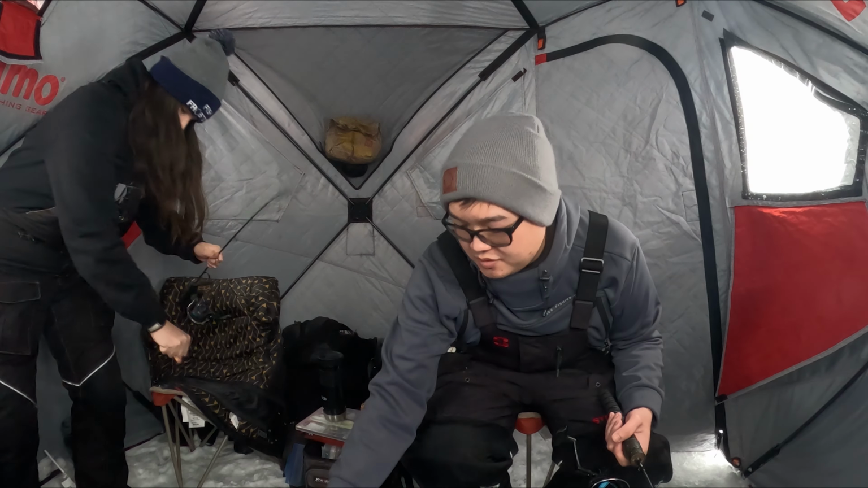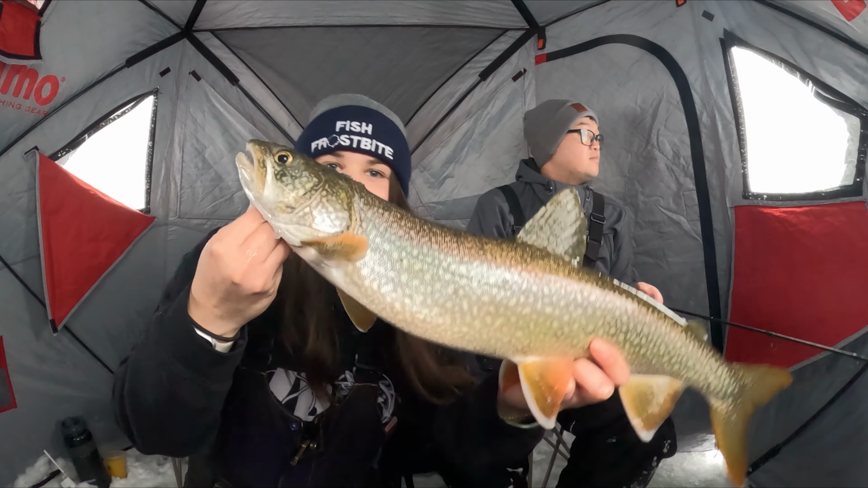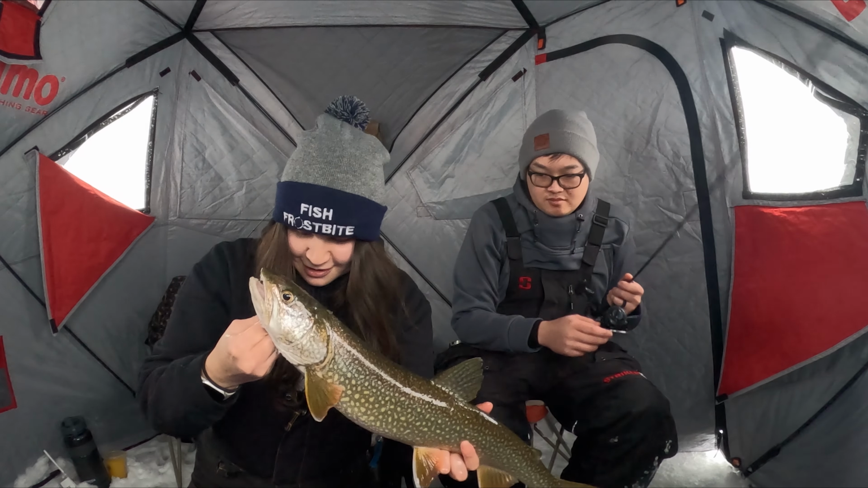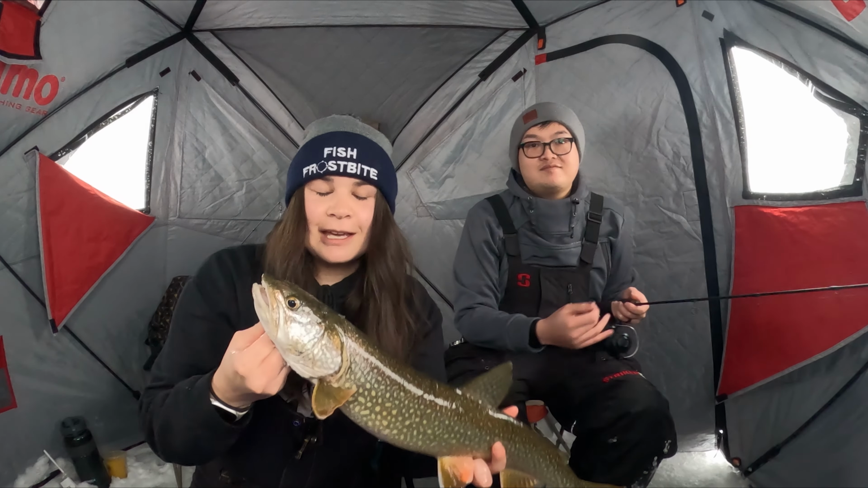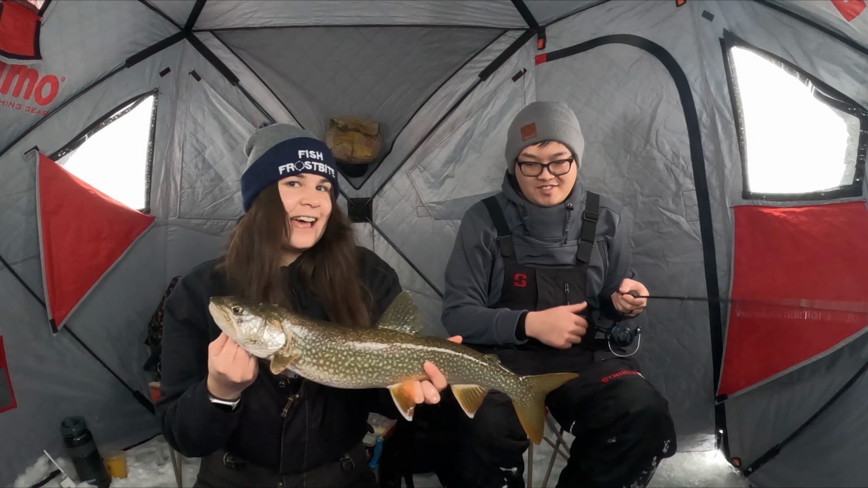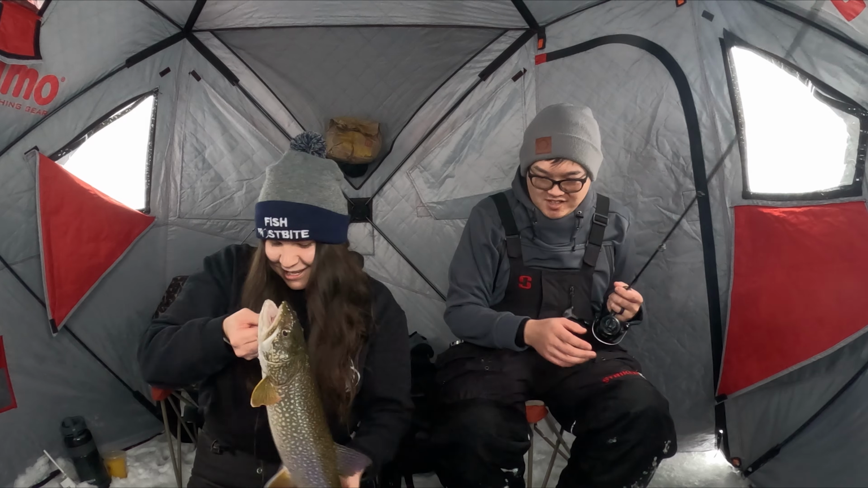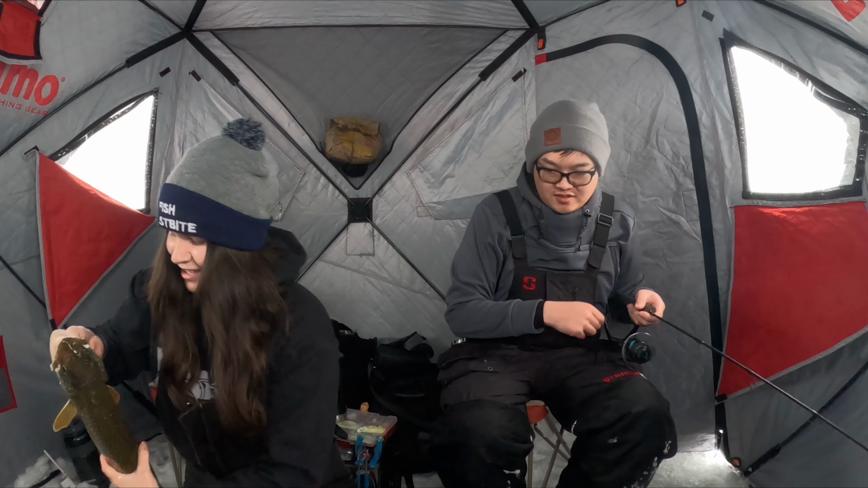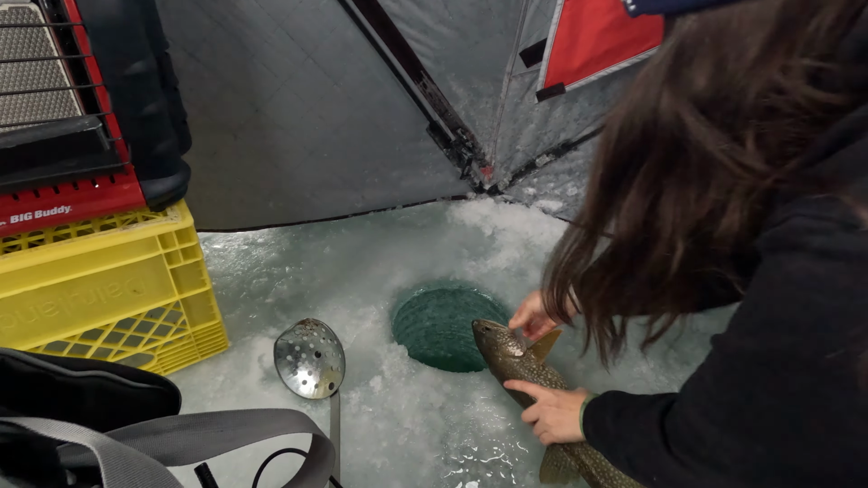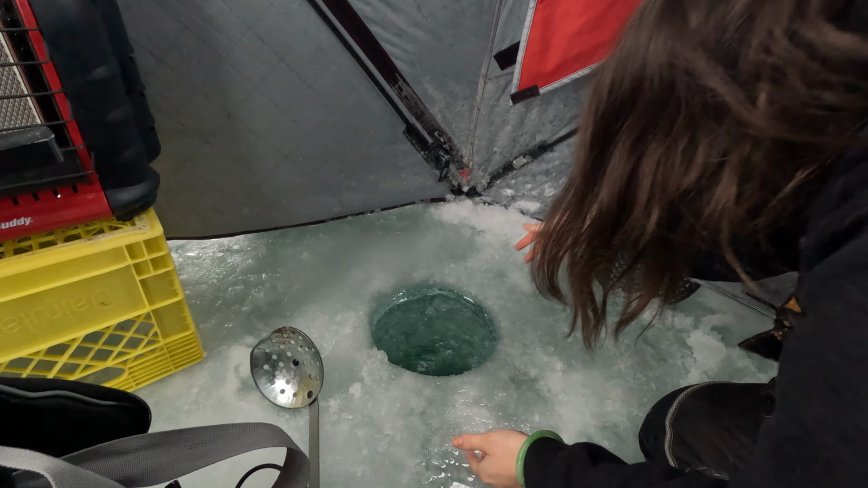Look at that. Oh, it's a little one. Got another little skinny laker. It came in super duper fast. It bit me. I missed it. It went for Vincent. And then it went for me. Yeah, it didn't want me. Didn't want Vincent. Went for me. Bit hard. Yeah, beautiful guy. Beautiful baby. Thank you.